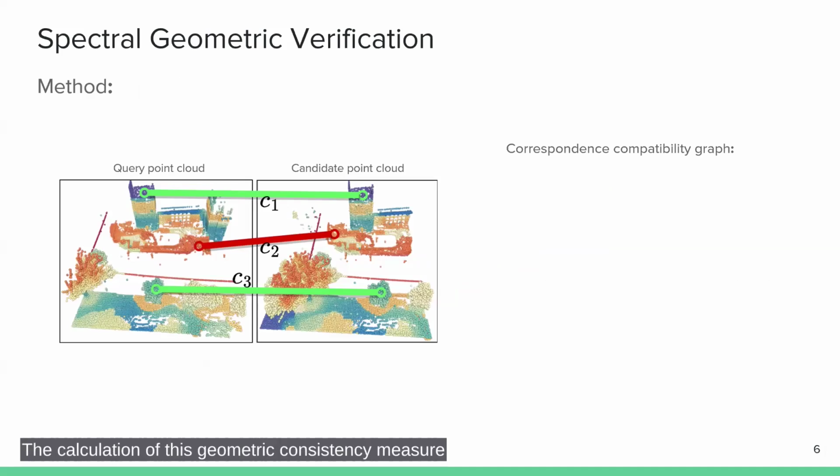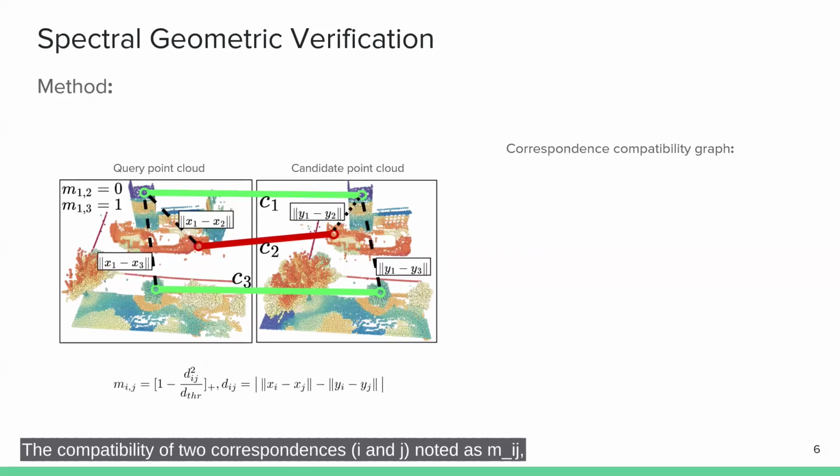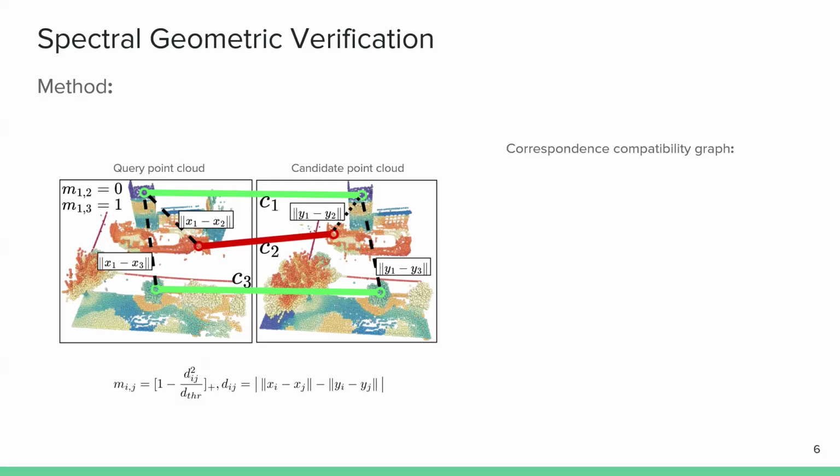The calculation of this geometric consistency measure is done by computing the compatibility of the correspondences between the query and the candidate point clouds. In this figure, we see three example correspondences where the green lines indicate correct correspondences and the red line indicates an incorrect correspondence. The compatibility of two correspondences i and j, noted as M_ij, is computed by checking the change in relative distances between their points. That is, the change in length of the dotted black lines in the figure.